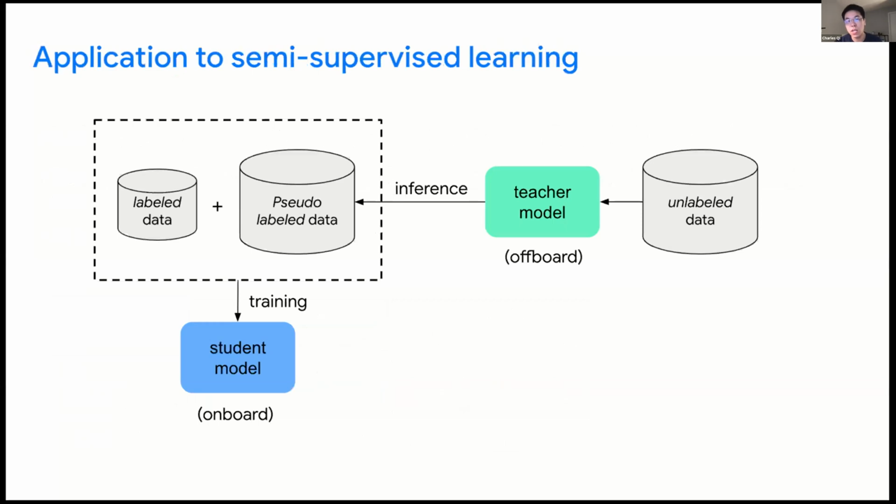With such high quality, a natural application is semi-supervised learning, meaning that we can use auto labels to train student models, trying to improve their performance. These auto labels, or pseudo labels, can be mixed with a smaller set of human label data.